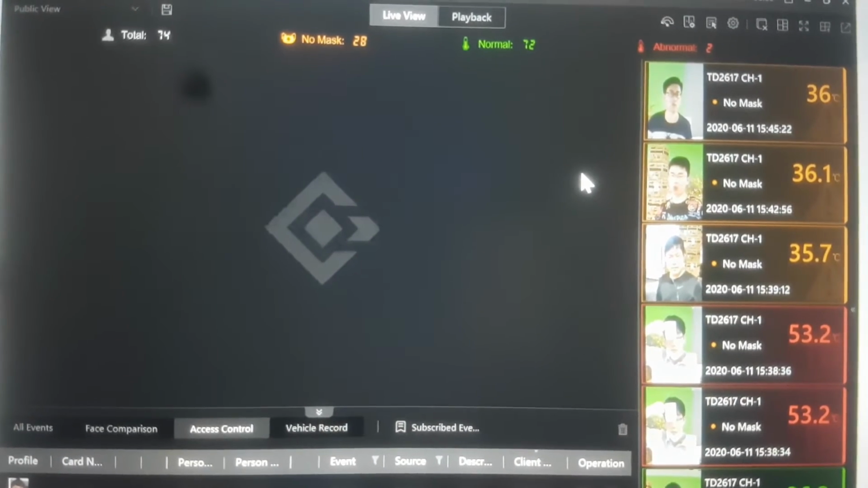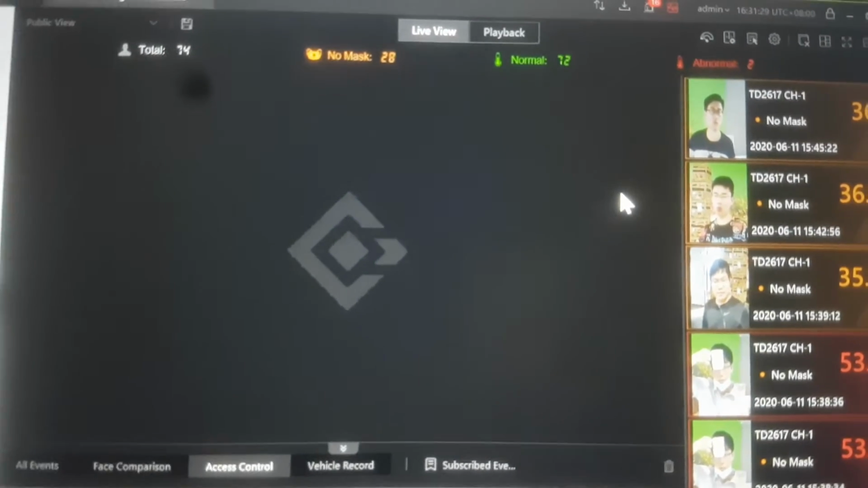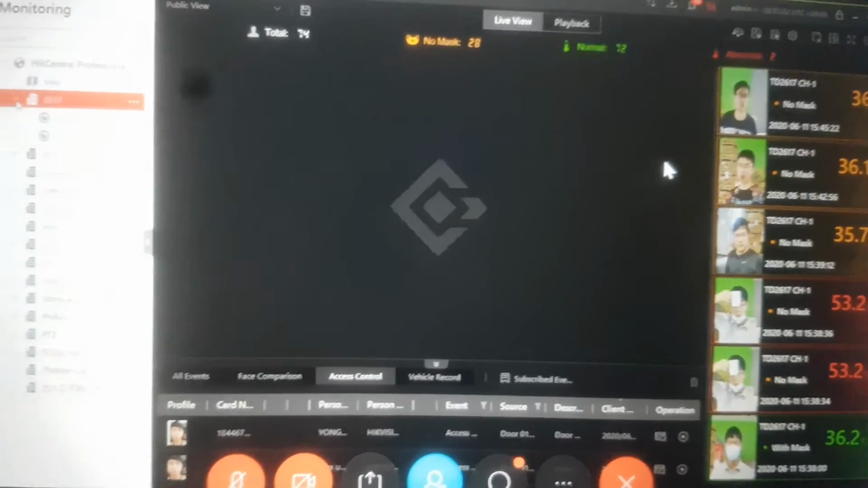Okay, fine. So this is our HCP platform. First I will show you the camera. You can see this camera has two lenses.